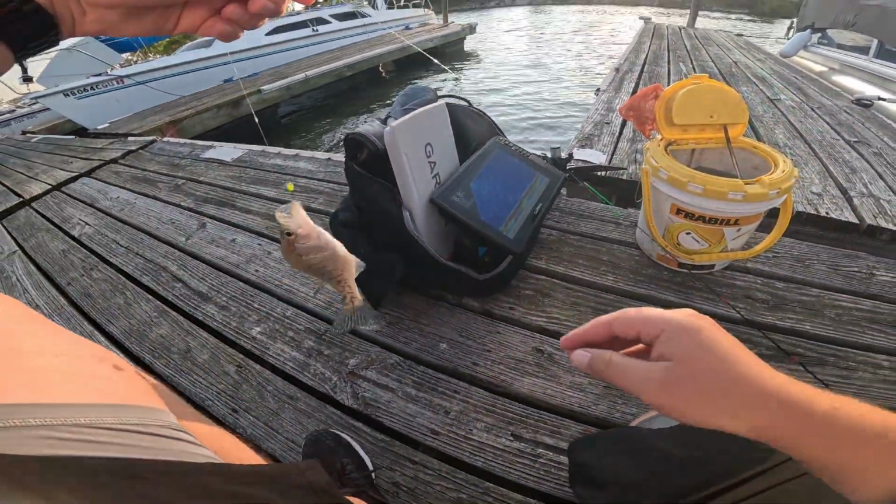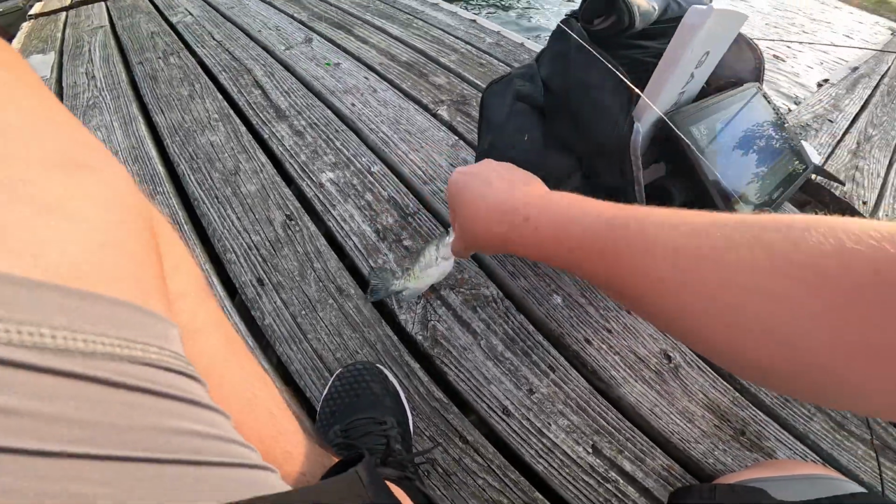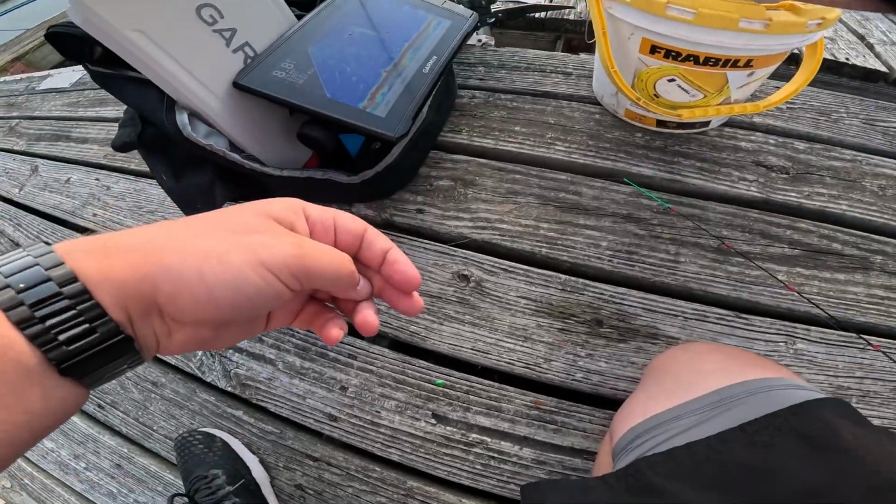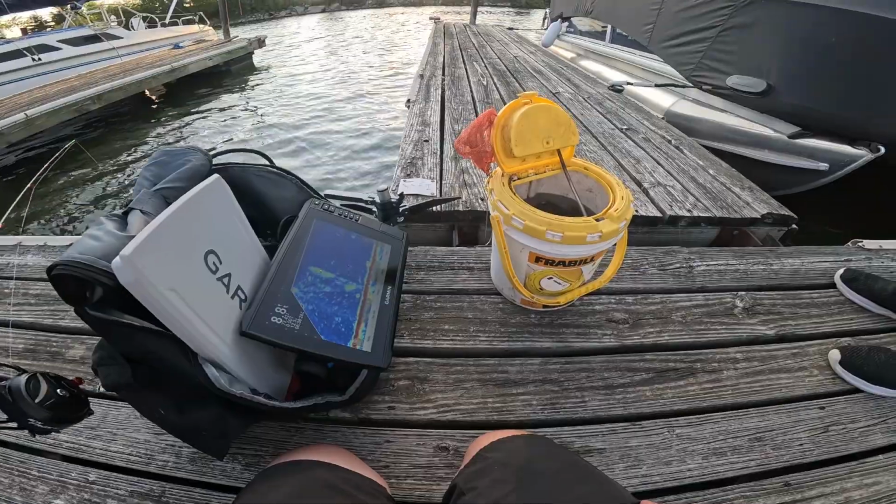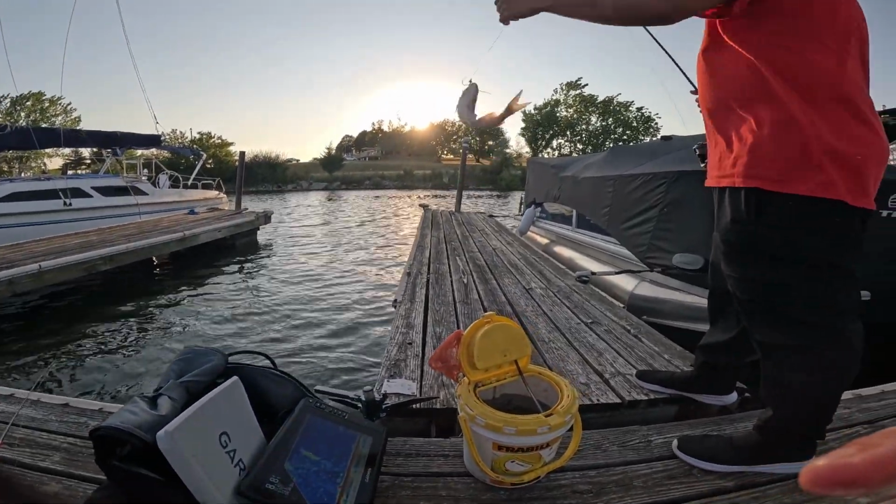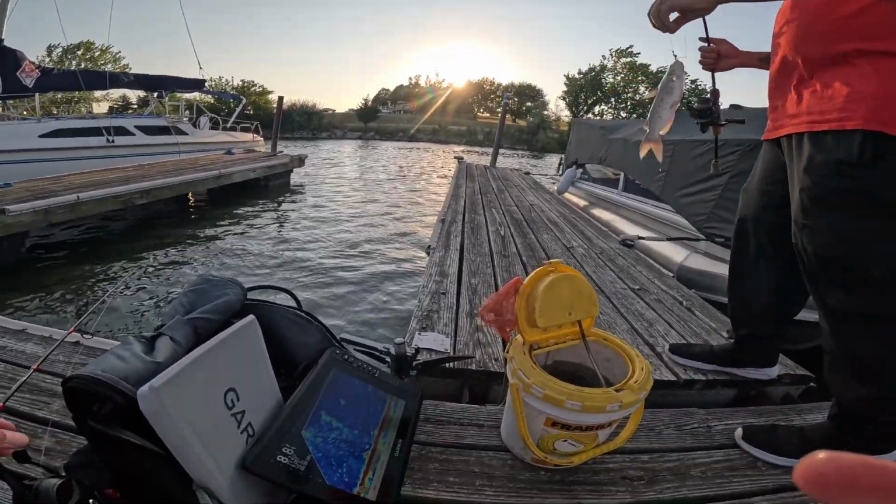Oh. Did I get juked? Why don't you just pick it up by itself? He was hooked right on the edge. Whoop. Is that you? Oh, it's you. Oh, did you get him? Yep. What the heck? He looked way bigger on the sonar. I hate that.